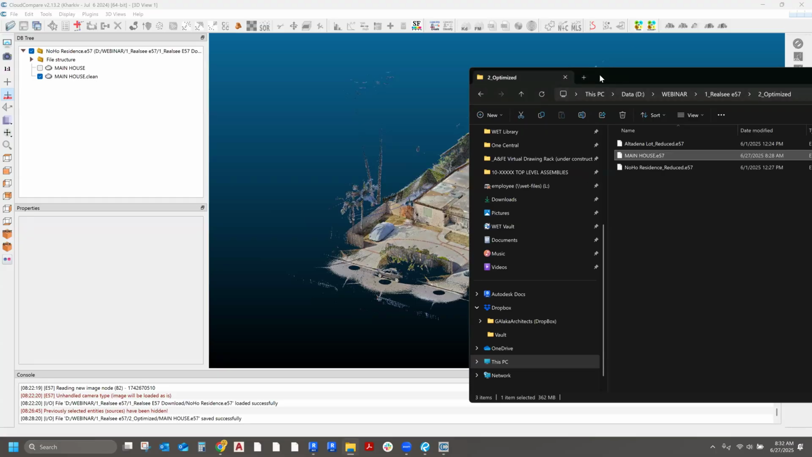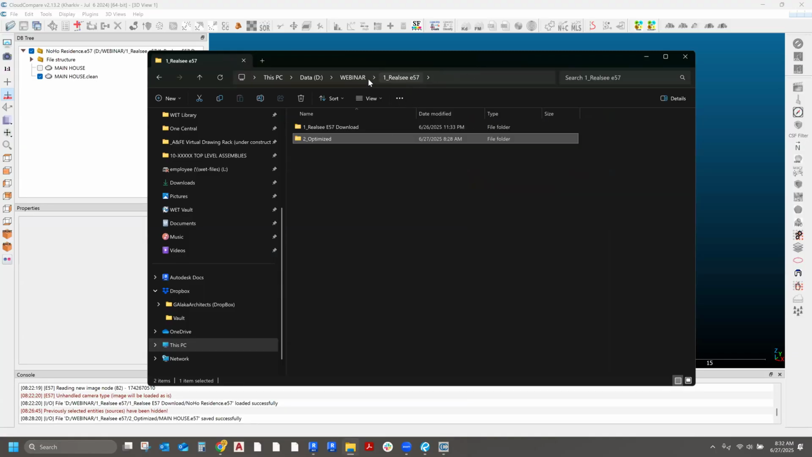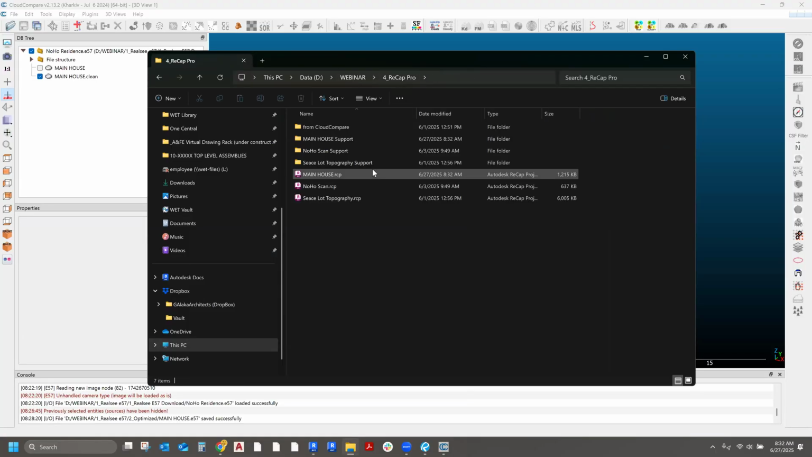And just to show you what that created, if I go to the folder, so there it is. I called it main house. So it made a file called mainhouse.rcp, and it also created a support folder. So these two work together. And this file is looking for this file.